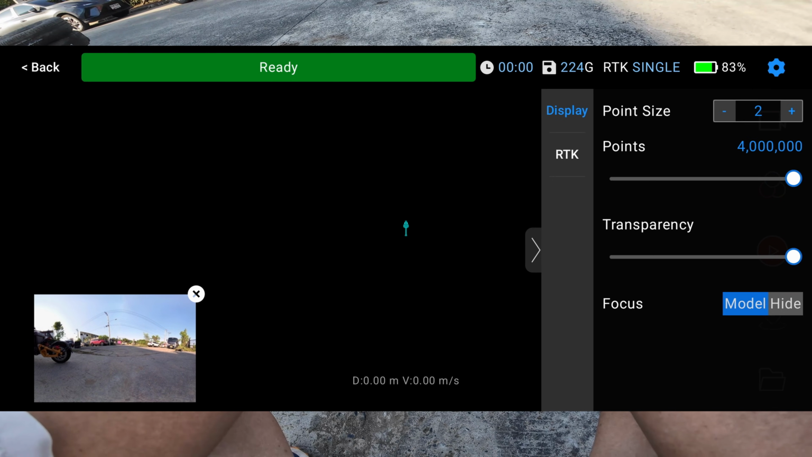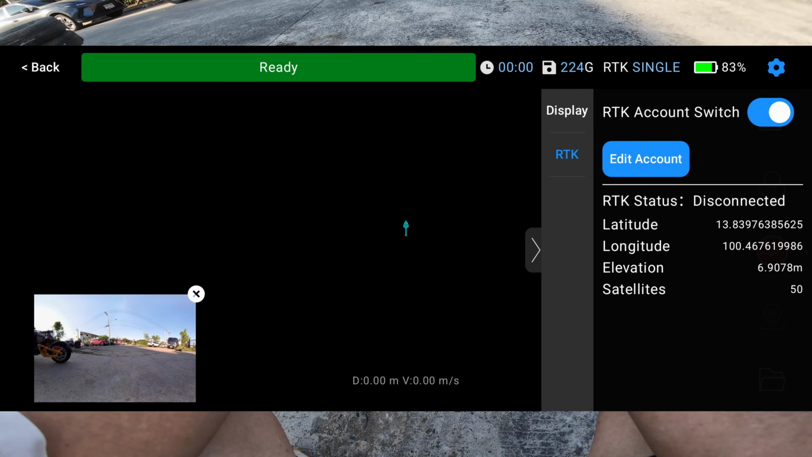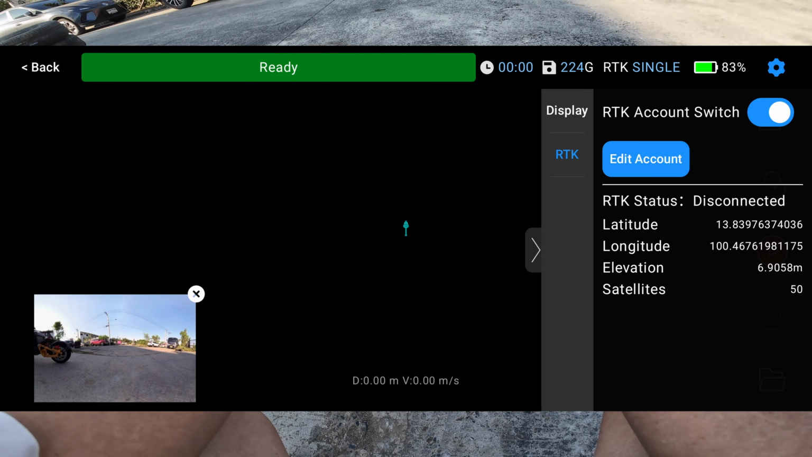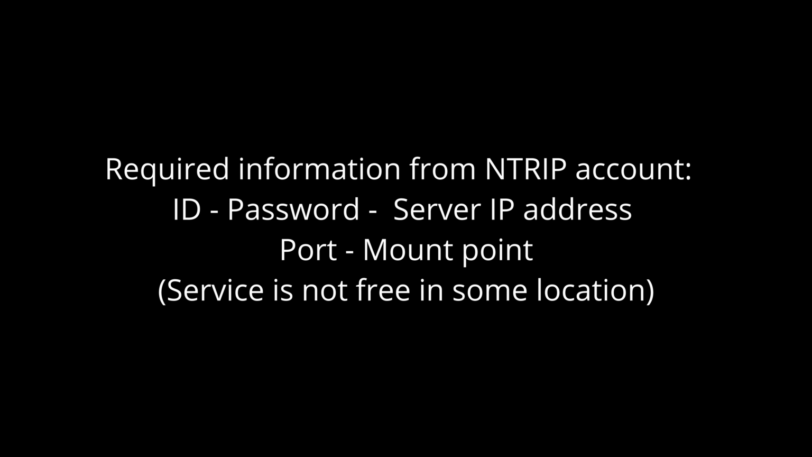Now I'm turning on the RTK function. SHARE S20 will correct the GPS coordinate in real time. So you need to have an NTRIP account from your provider. In the mobile app, you need to provide the ID, password, server IP address, port, and the mount point, and you need to get this information from your NTRIP service provider. Without an NTRIP account, your RTK will not work, and in some locations this service is not free.